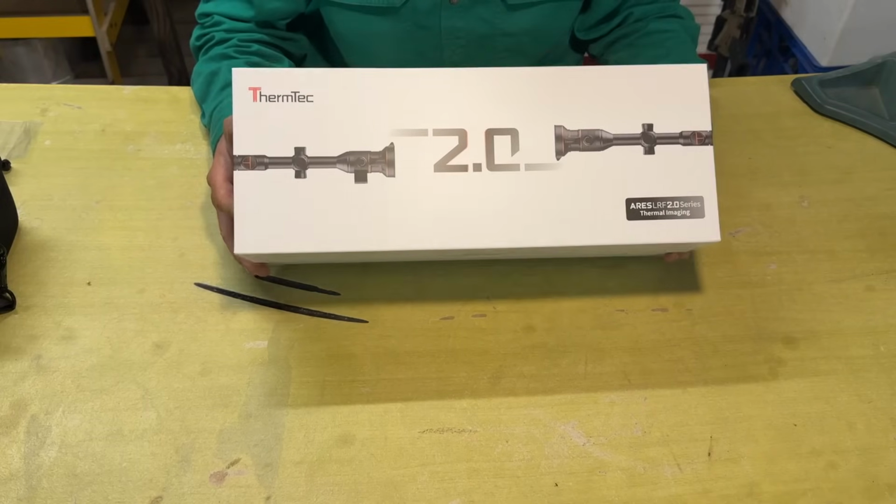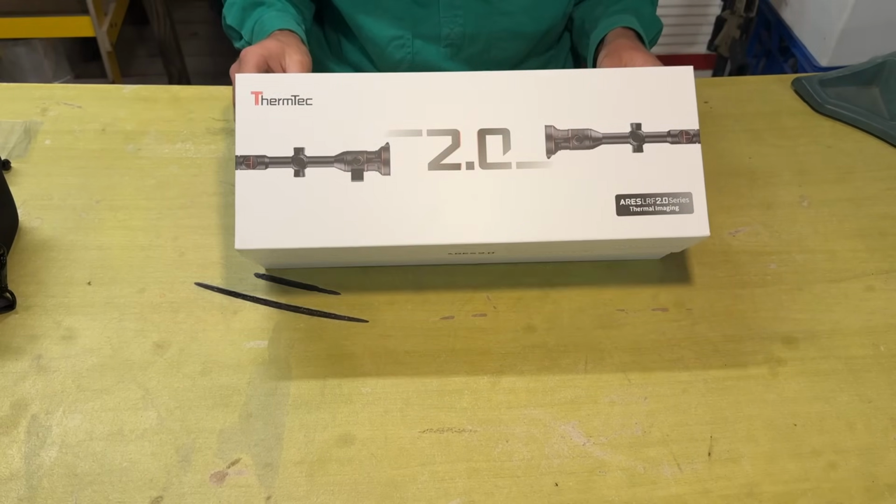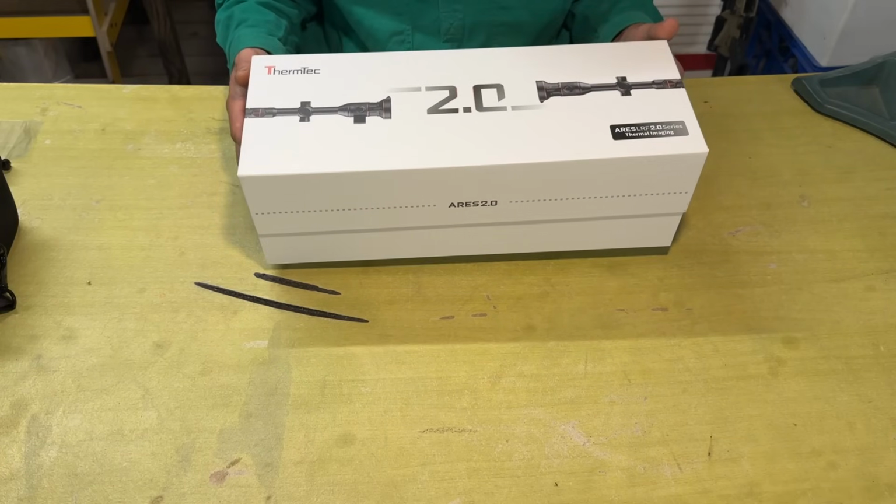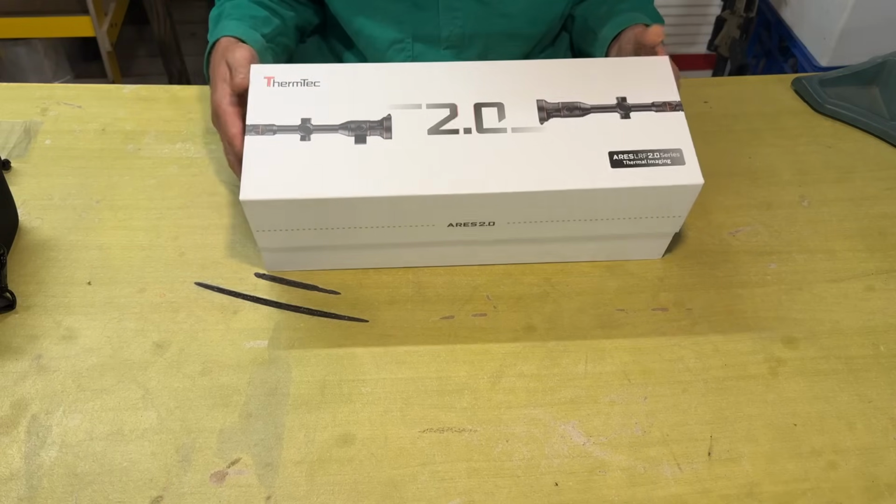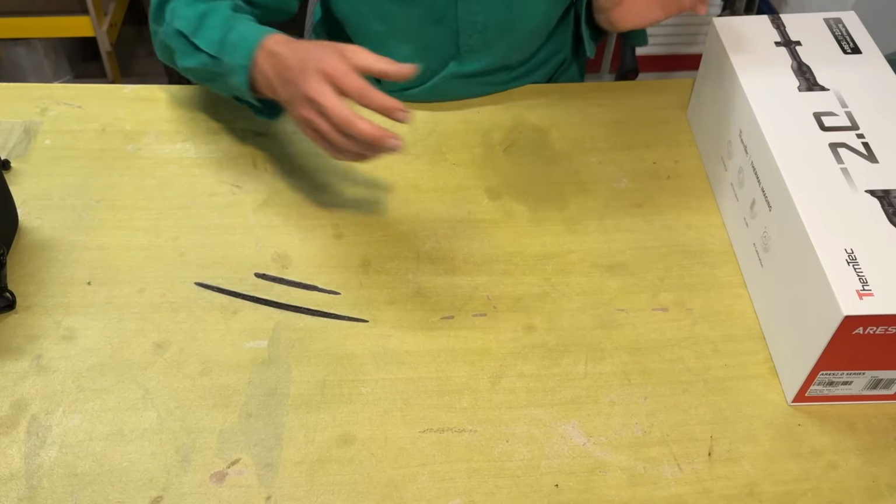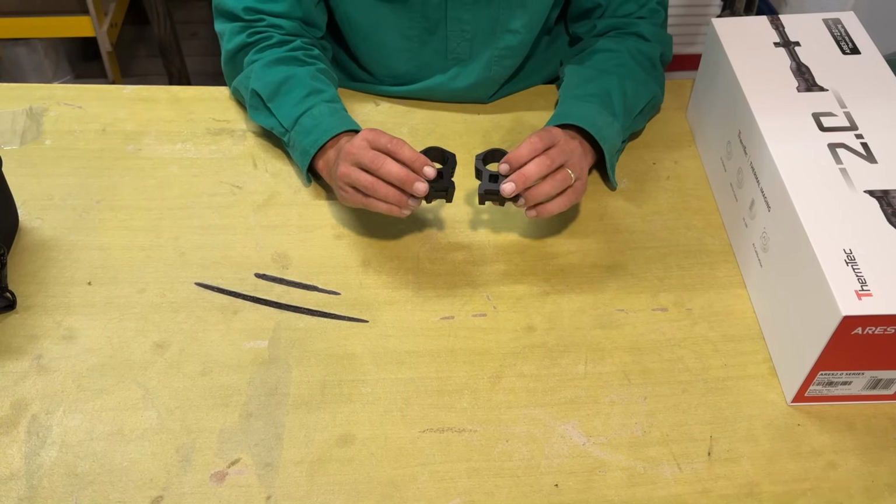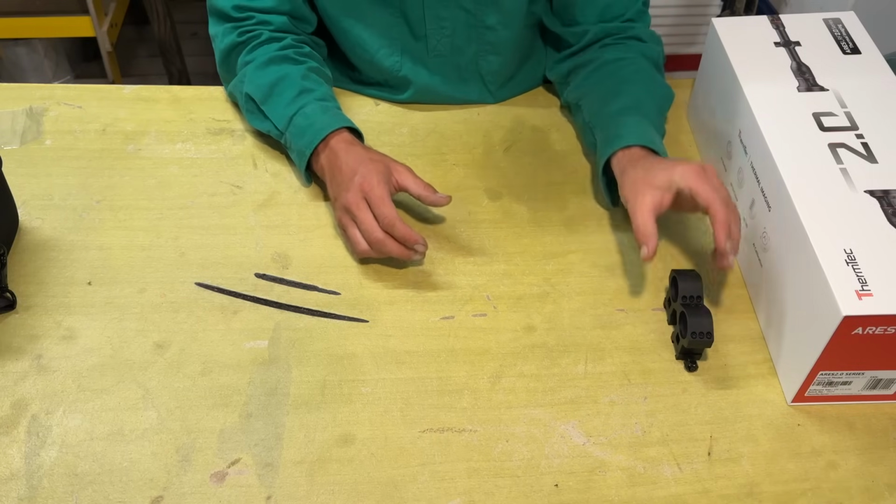Okay, so this is the brand new Thermtec Airs 650 L 2.0. So this is a new scope for the market. This is actually the LRF version as well. So anyway, I'll just show you what comes in the package. First of all, we've got a couple of scope rings, which I won't be using for starters. I'll use some Night Force rings.